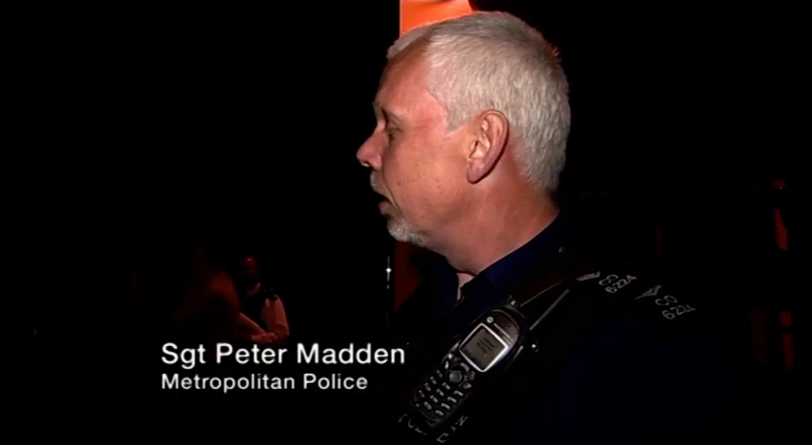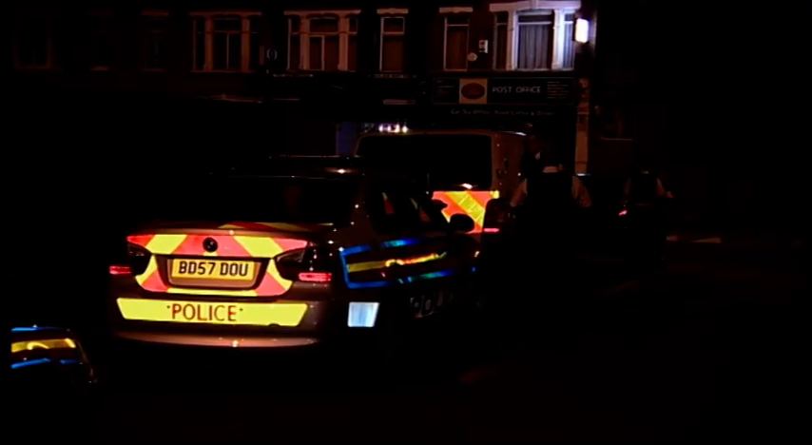Because of the threat, Brodie and Madden will be guided by the gun squad. Two of the suspects were last seen going down an alleyway. In a little while we're going to go forward and see if Brodie can pick up anything in that alleyway, by way of a track. We'll be doing that with some firearm support. We'll see what happens. Down there.